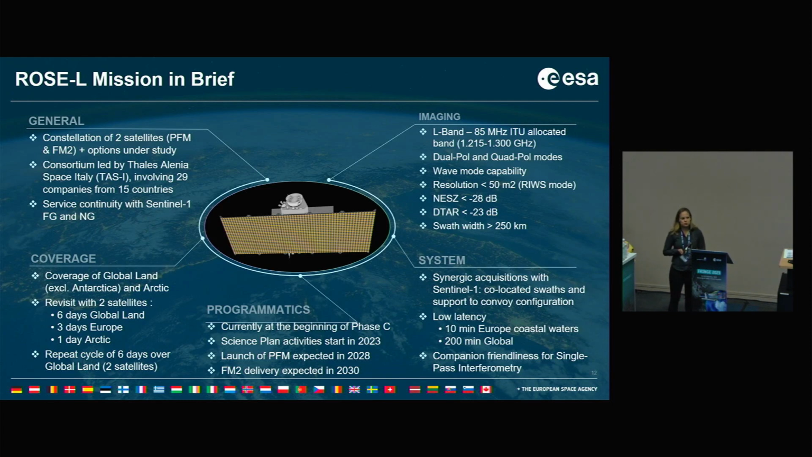The consortium, so here the industry contract is already allocated. The consortium is led by Thales Alenia Space, involving 29 companies from 15 countries. And also here we really focus on the service continuity of Sentinel-1 and Sentinel-1 Next Generation. The coverage should be global land, excluding Antarctica but including the Arctic.